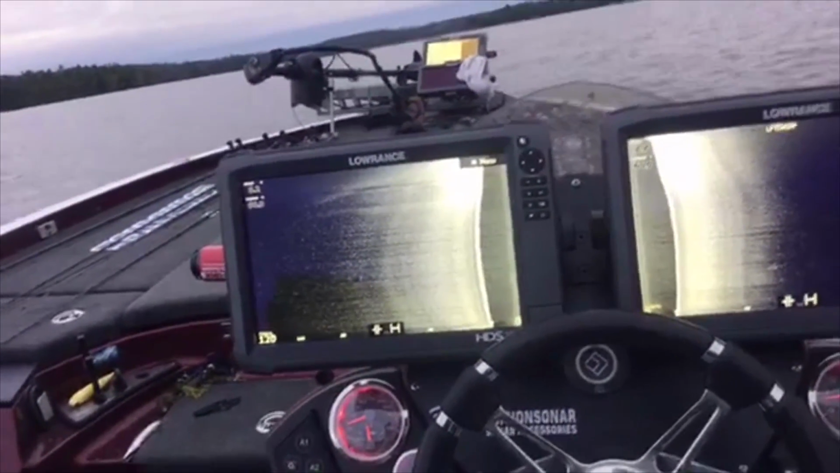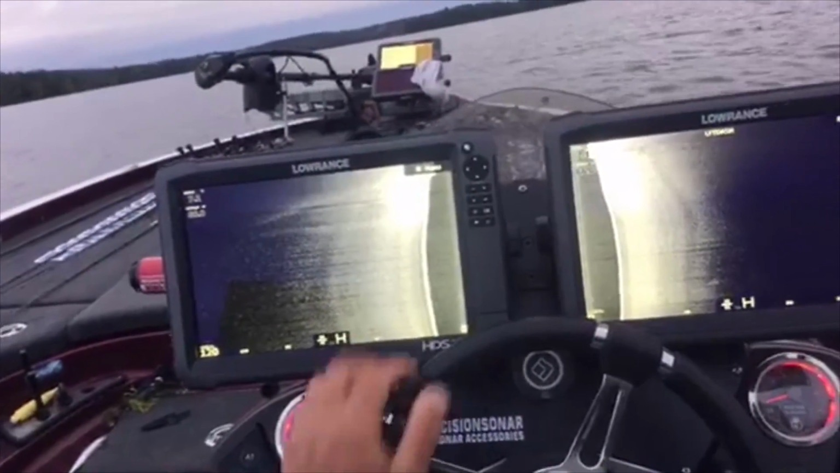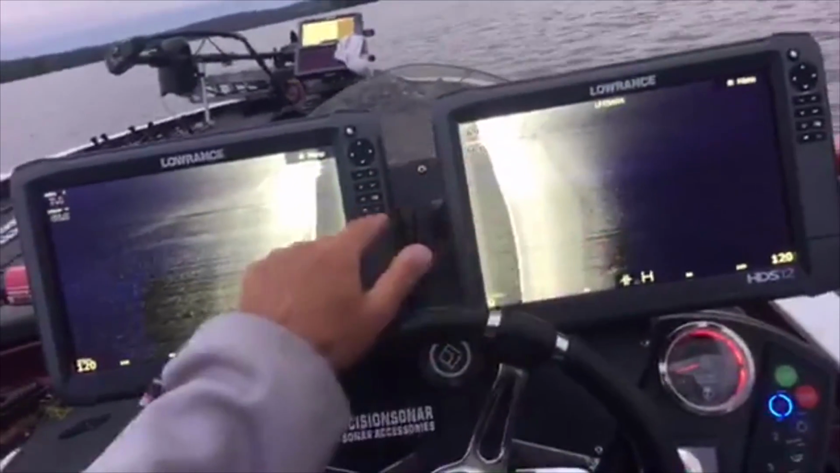So I'm throwing a crankbait that's going to imitate a crawdad, or I'm throwing a jig that definitely imitates a crawdad too. So we're going to go over a shallow area here, really shallow area here. And this is all gravel here. You can tell with the shadows.